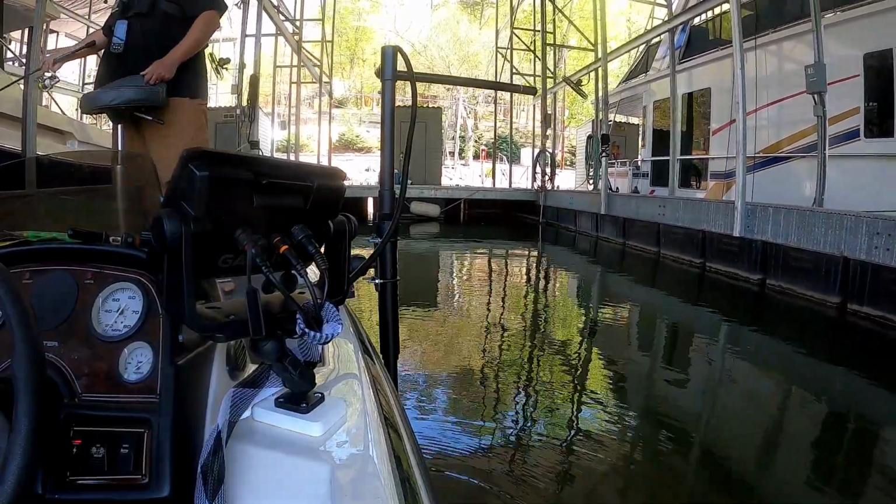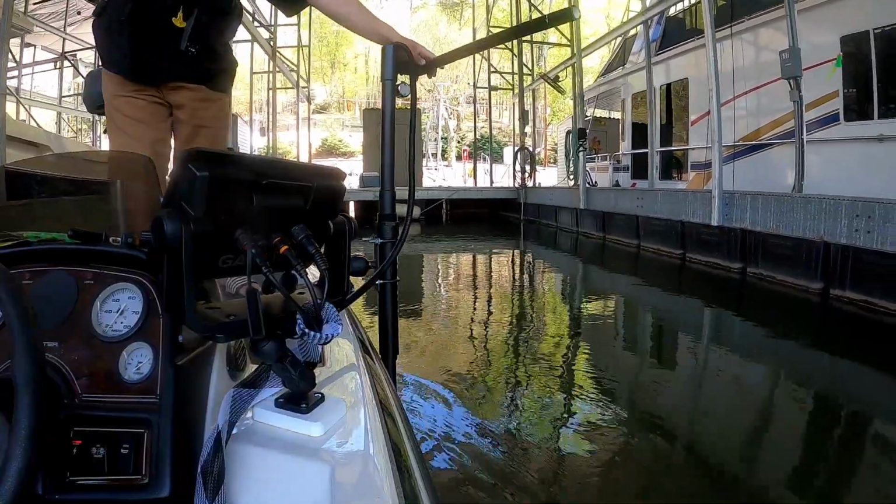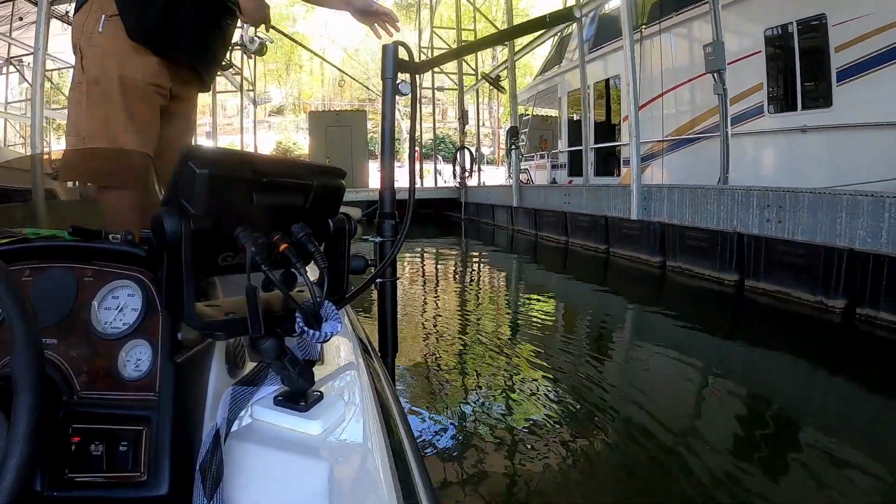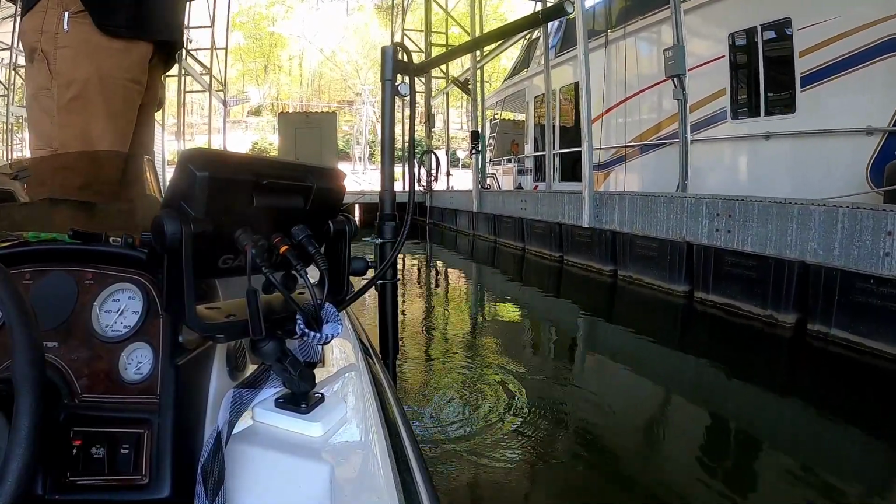Now, the spawn doesn't happen all at once. They move up at different times, and it'll last probably around a month or so, a month or two. It lasts longer than what most people think it does. You'll still catch them spewing eggs later on into May and closer to June sometimes.